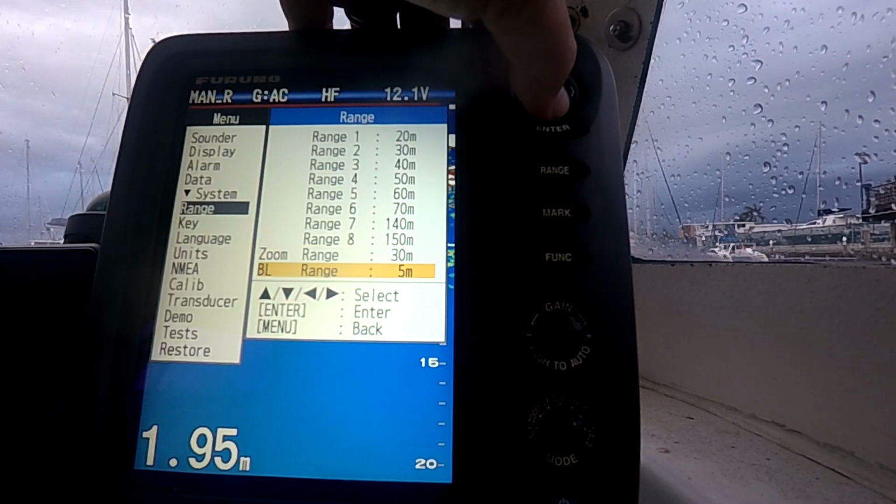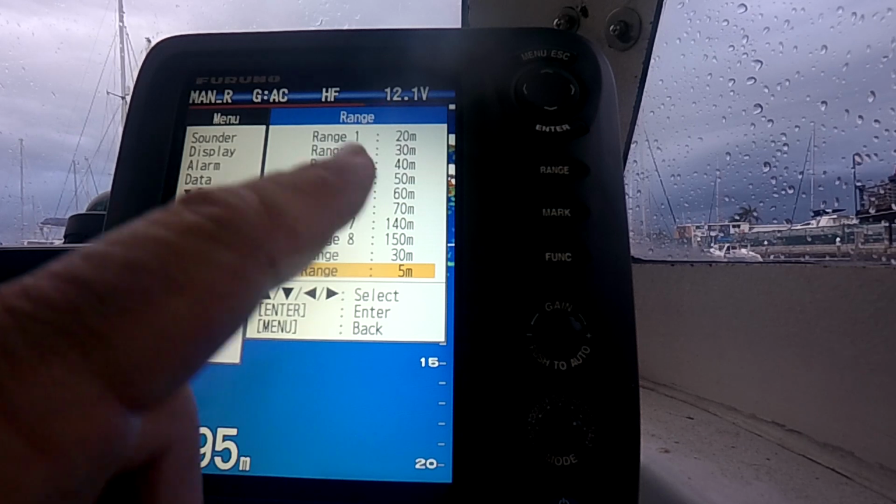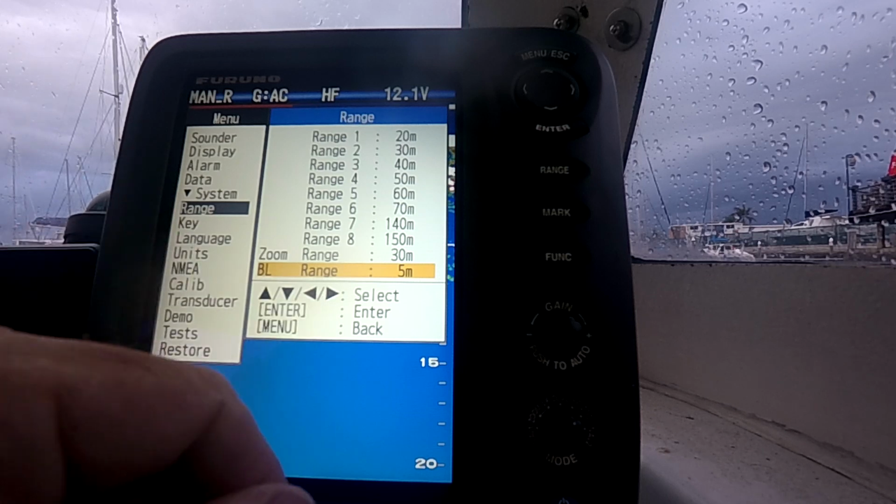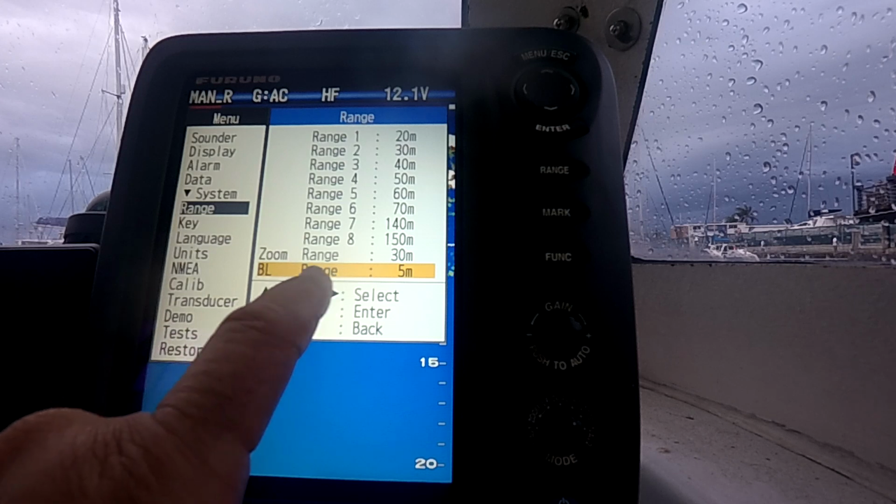Then you've got your bottom lock, which makes your bottom flat, and then it shows you stuff above it. So at the moment it's set up for 5, or you might make it 10. Anyway, I don't run it like that. But if you're used to it, that's where you change it.